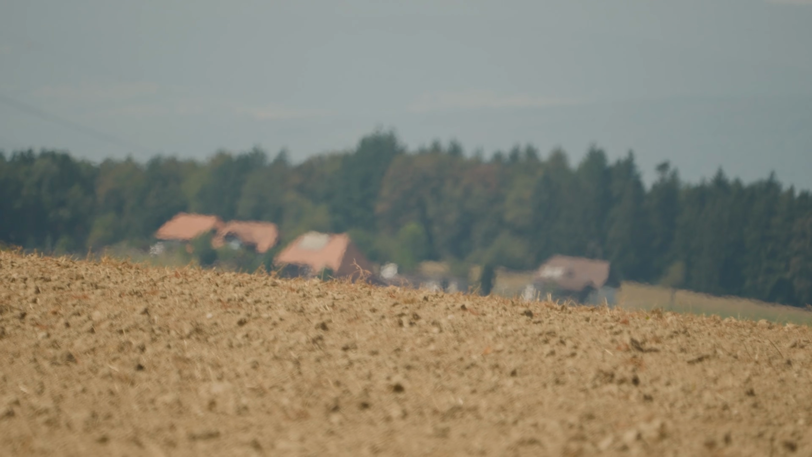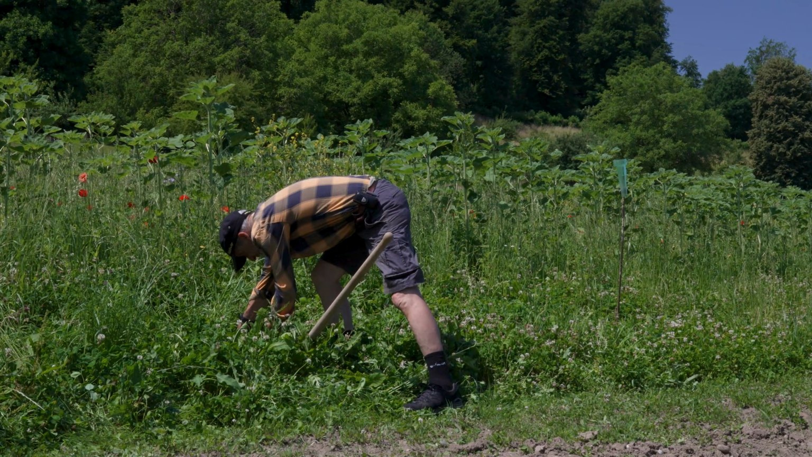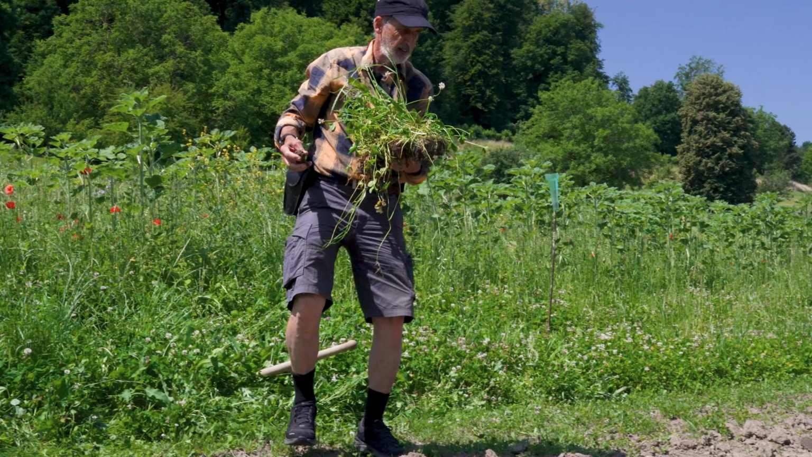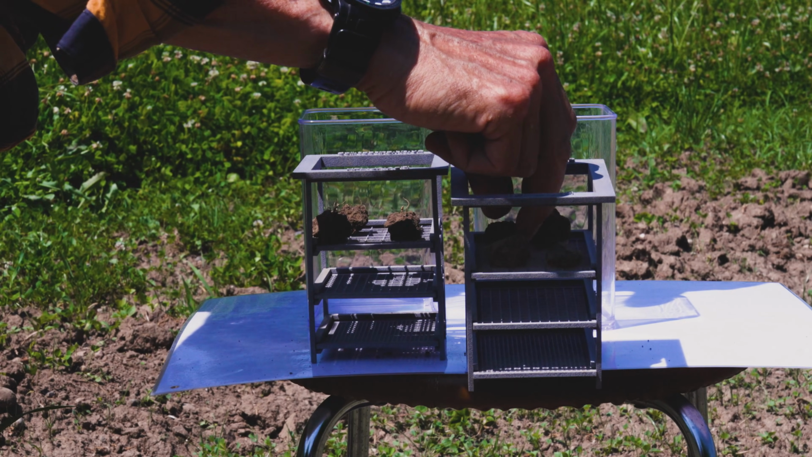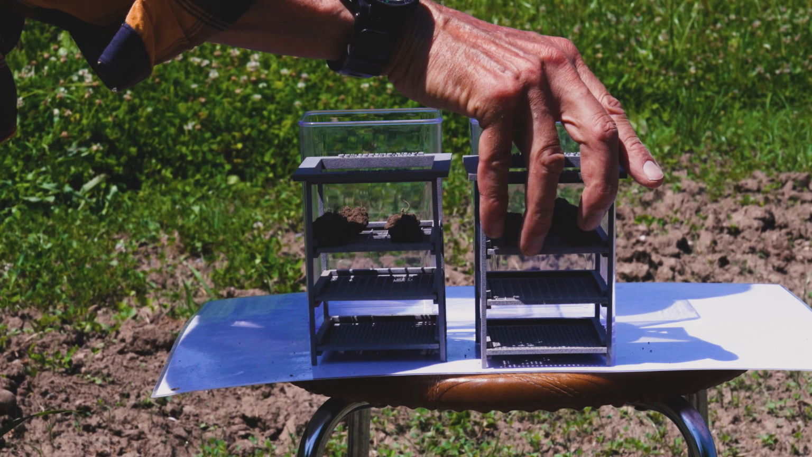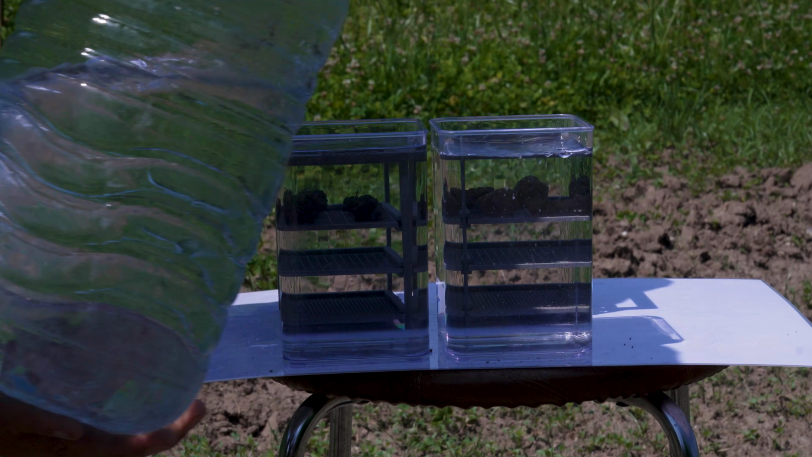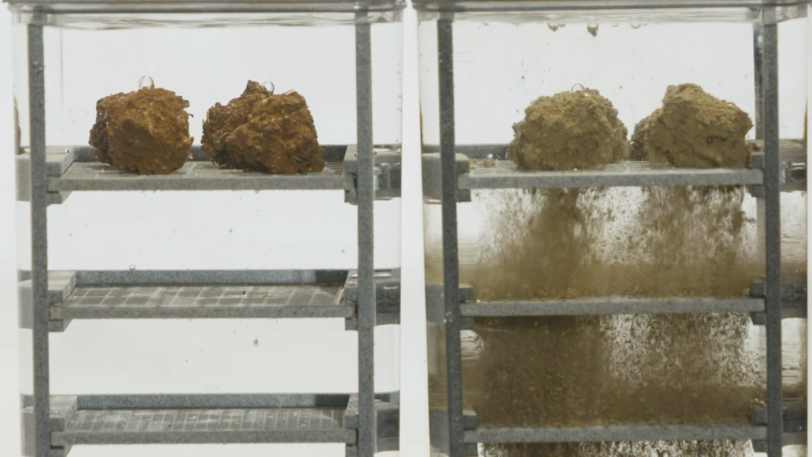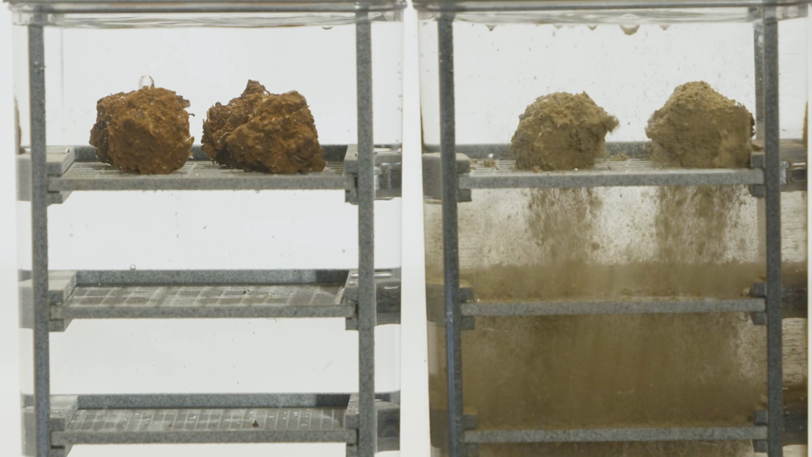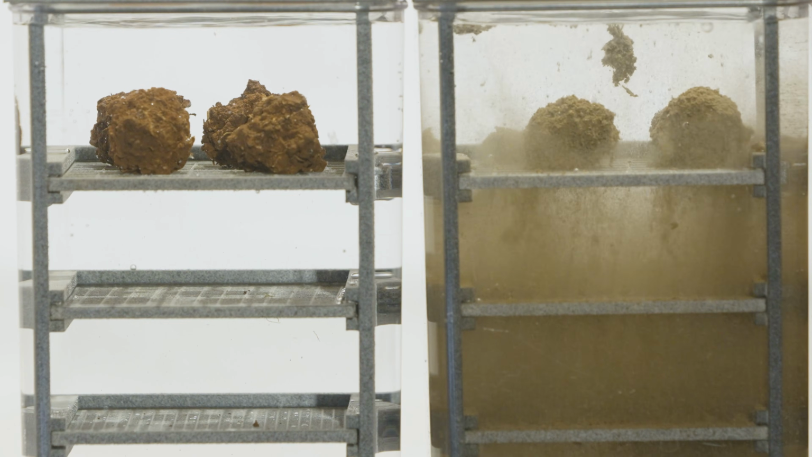What do hot temperatures, no land cover, and intensive tillage mean for the soil? Hanspeter compares the soils in an experiment. Pieces of soil protected with a plant cover are on the left. Tilled, bare soil is on the right. Then they are put into water. The soil on the left remains stable. Microorganisms and plant roots build a strong structure, a key to healthy soil. The right soil falls apart more and more.